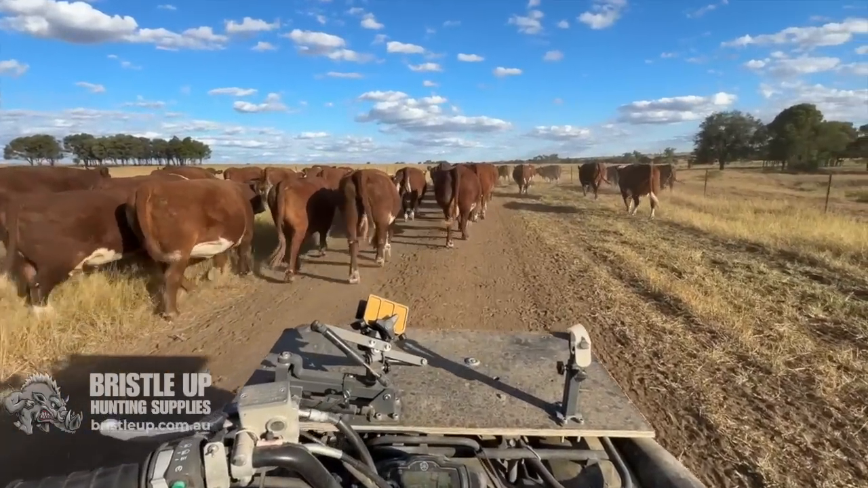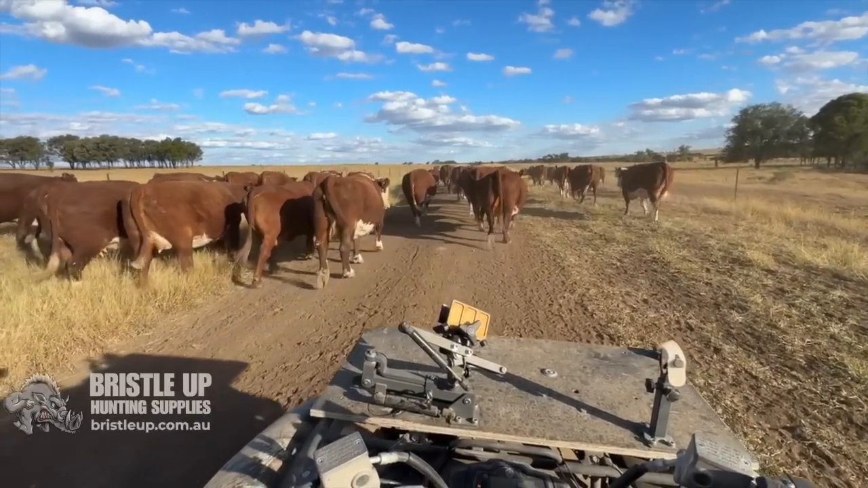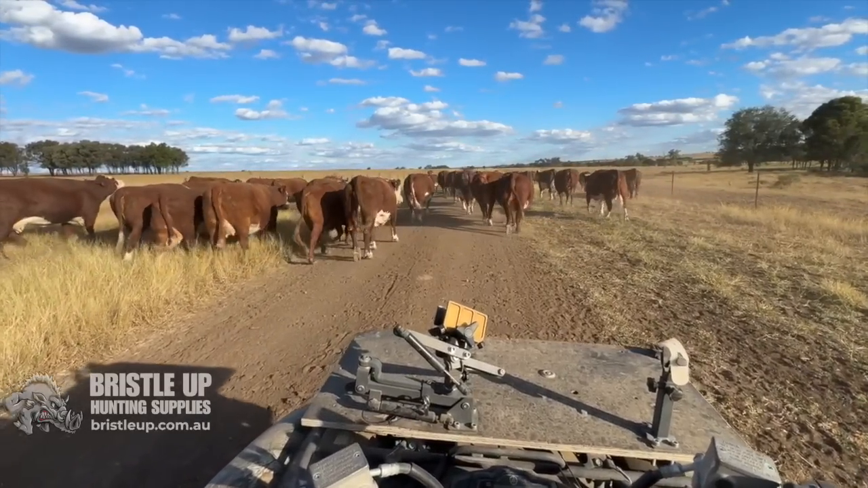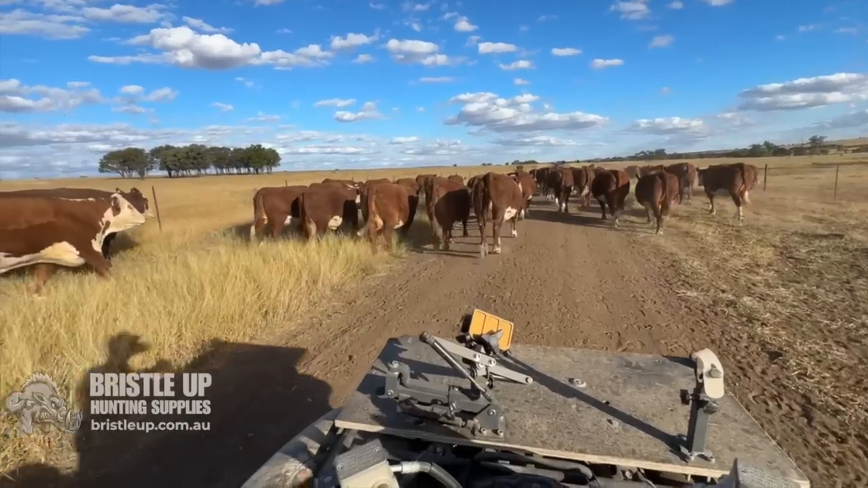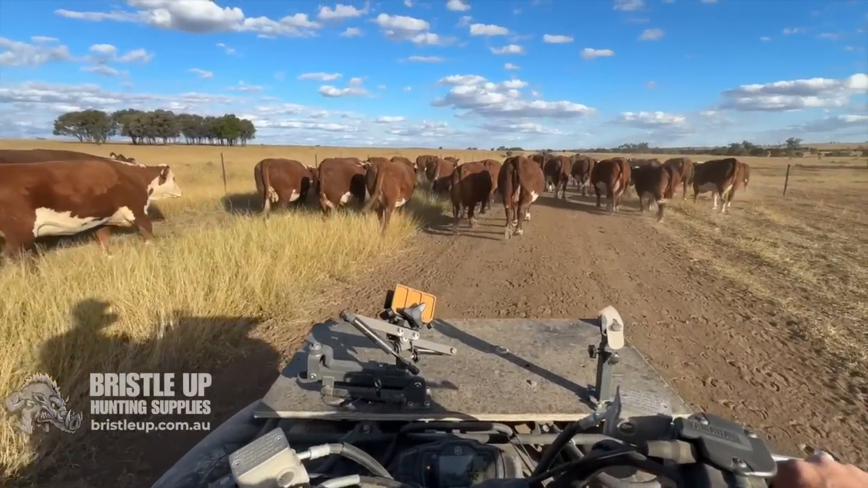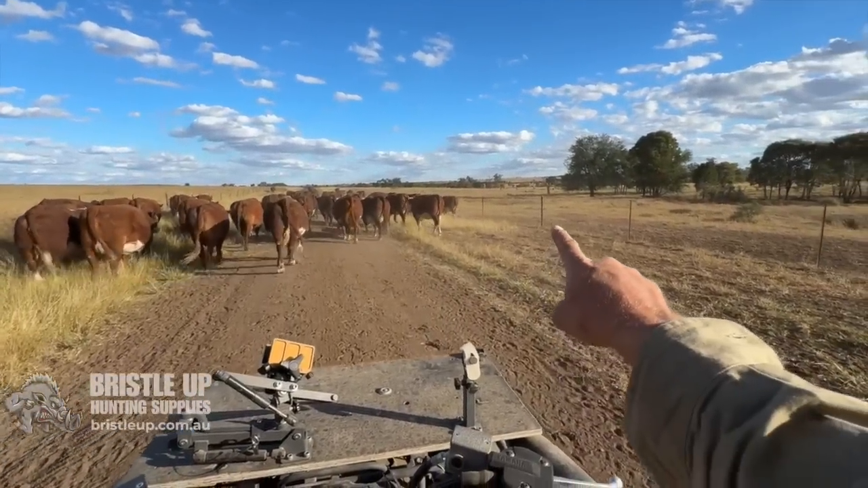Just taking away these cows. Well, I've been peg tested and we pulled the calves off them and got to push them away. Got to watch them and they then turn around and want to head back to their calves. Just got to push them up the end of this lane and they're going into the paddock just over here.